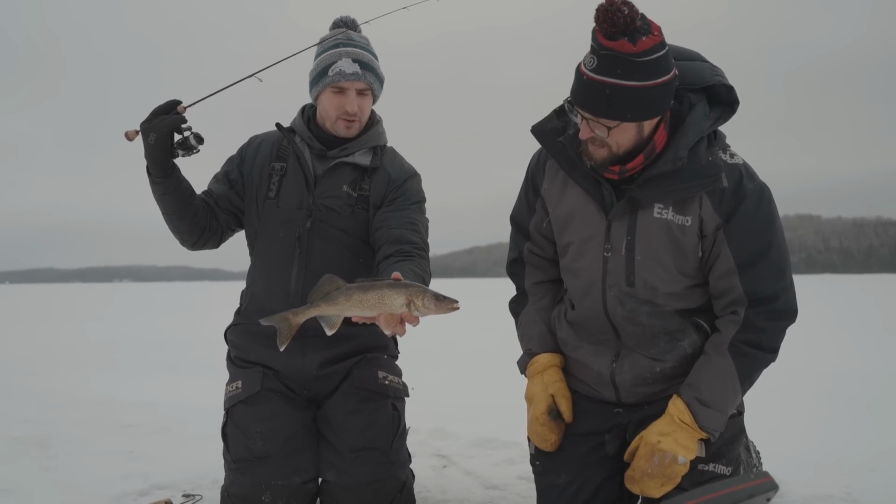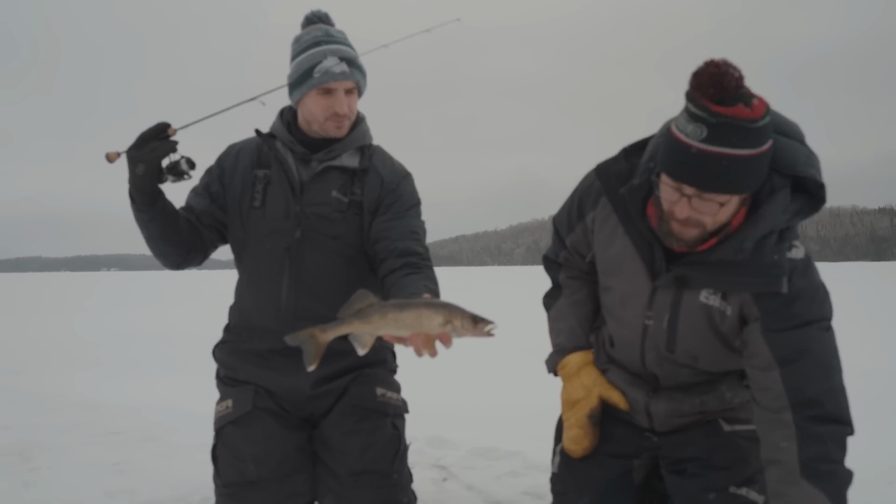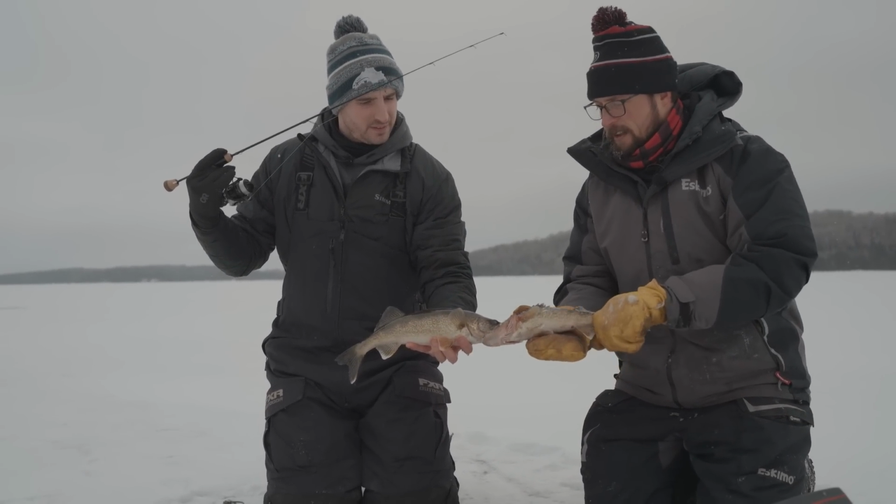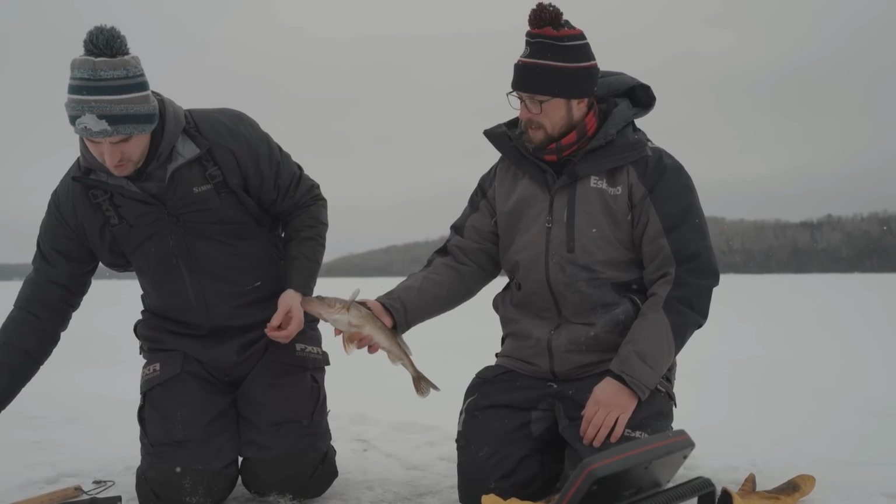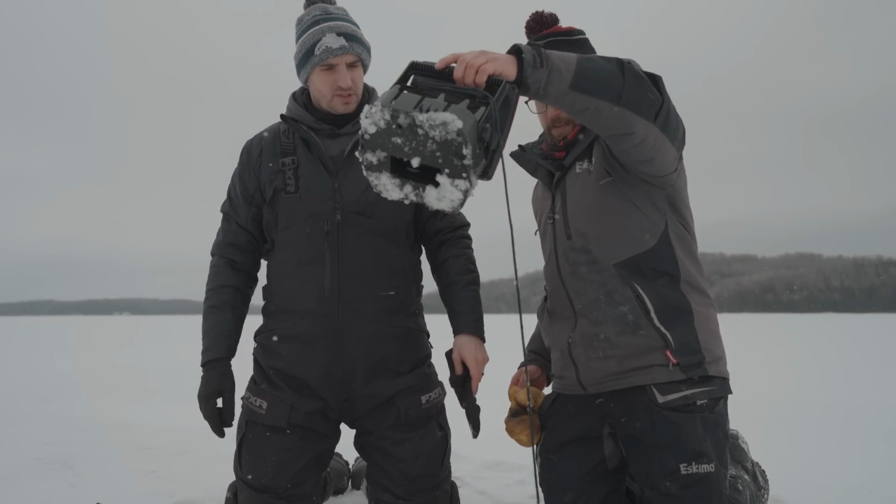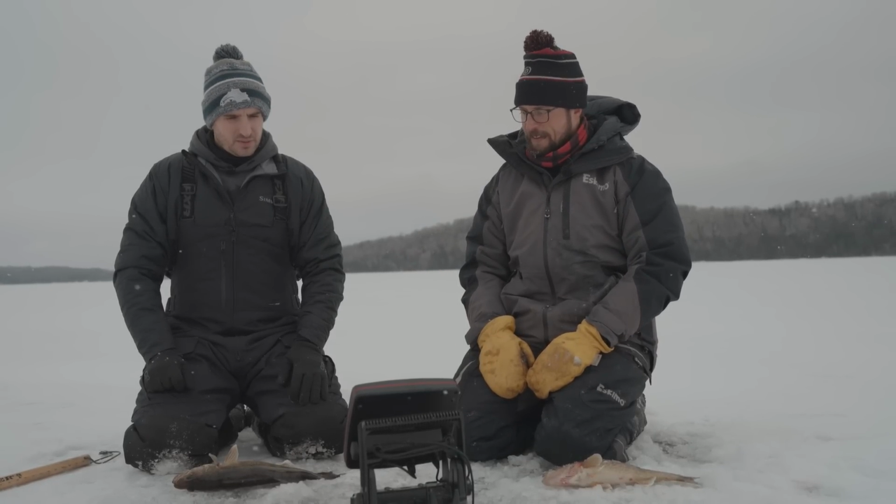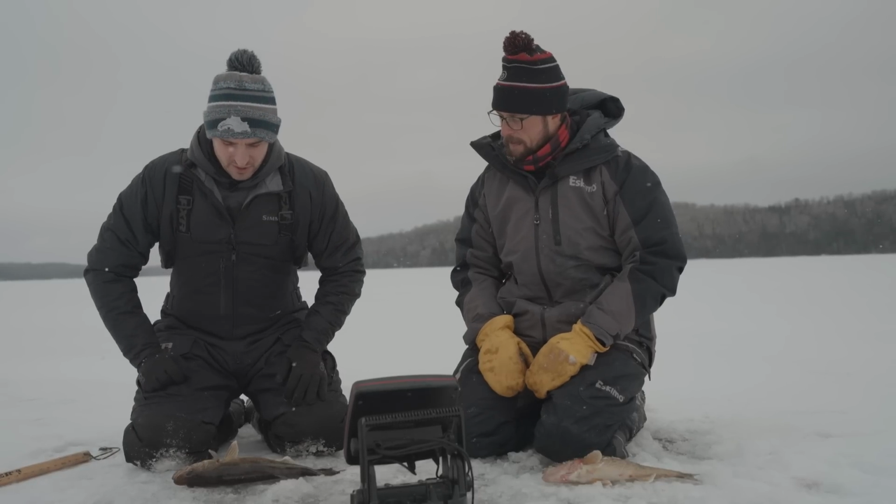It's a perfect table fare walleye. Look at that. You want your classic eating fish. You're gonna be eating good tonight. 17, that's what you want, eh? Beautiful. Keep him on the ice. Nice fat, big shoulders. Seeing flurries and a lot of good action, great fish. This is a fun walleye bite, man. Yeah, it's definitely fun. Get back down there.